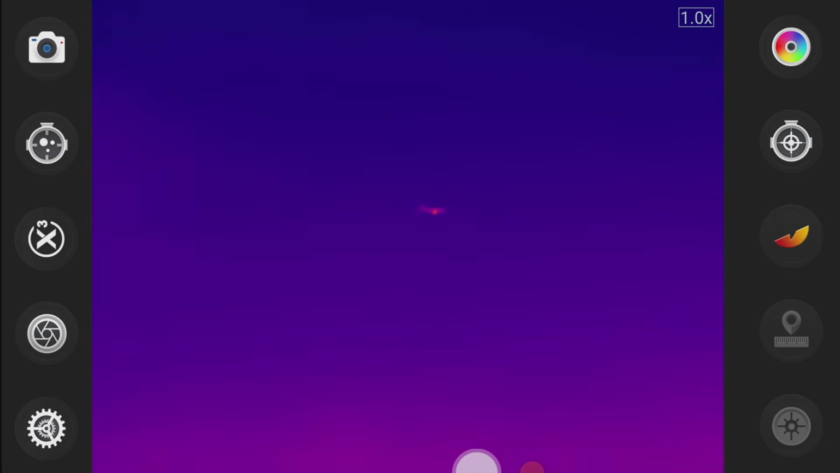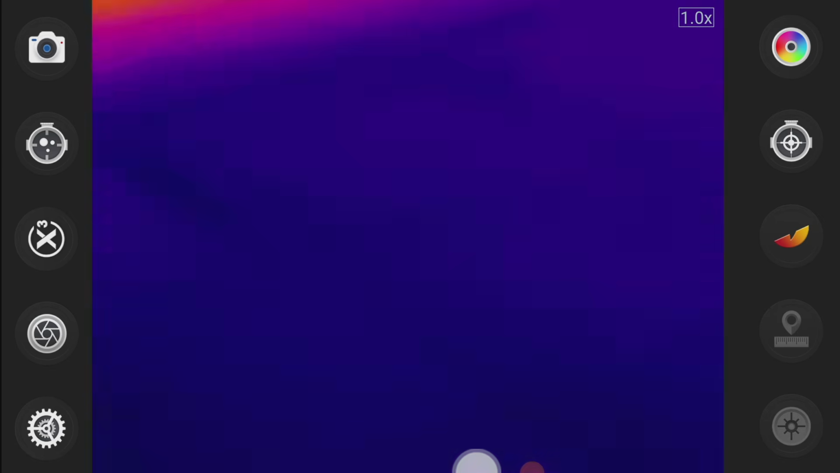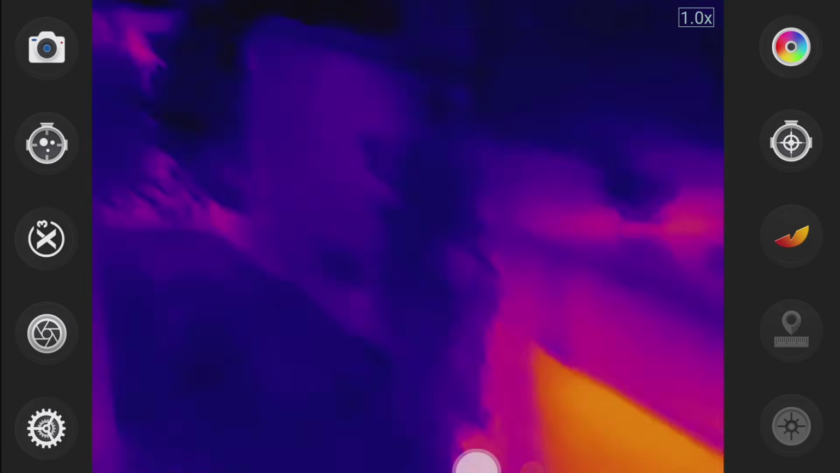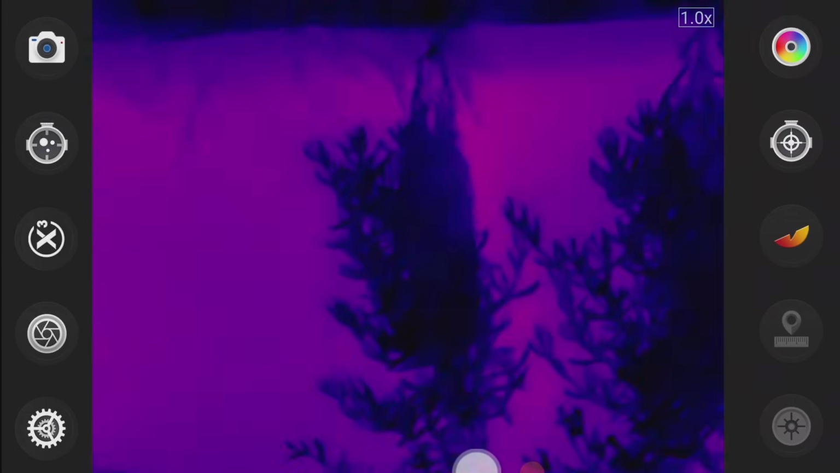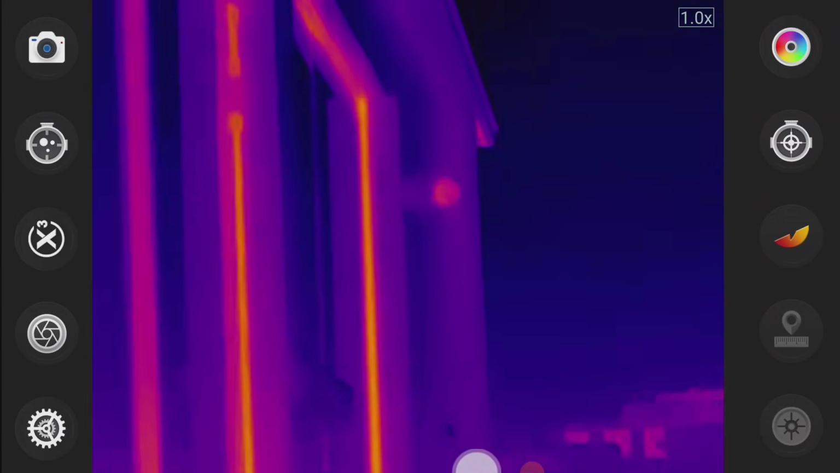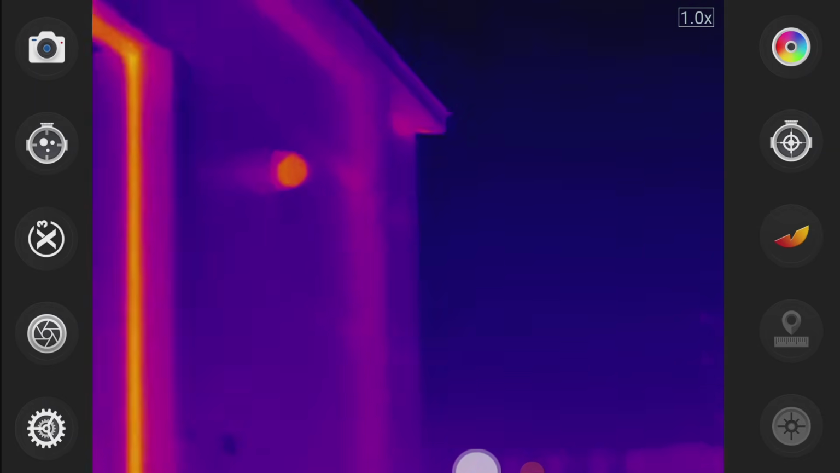Oh, there's another plane. I think it'd be around off this flight path. Over the other side, there is a second camera as well that we should be able to pick up as we go around. I mean, navigating with this thing isn't ideal because it's so zoomed in, but if you're looking around from a certain area, there you go, there it is, up on the wall, especially when you get closer.